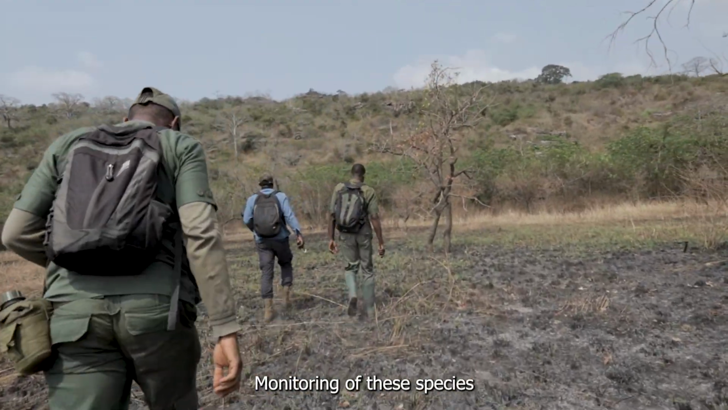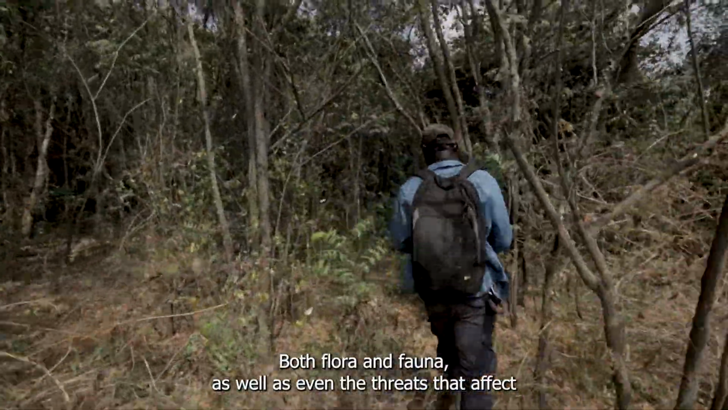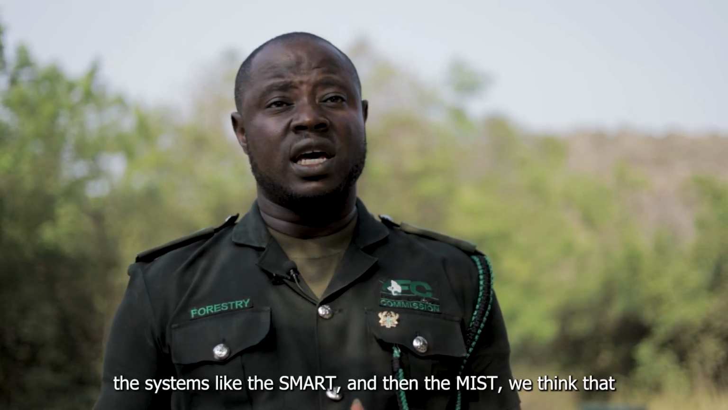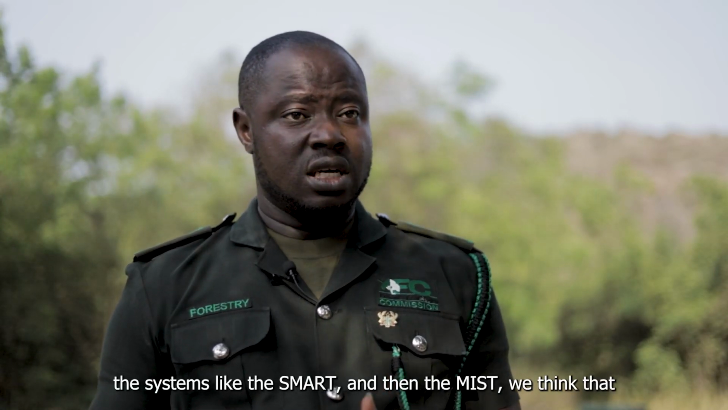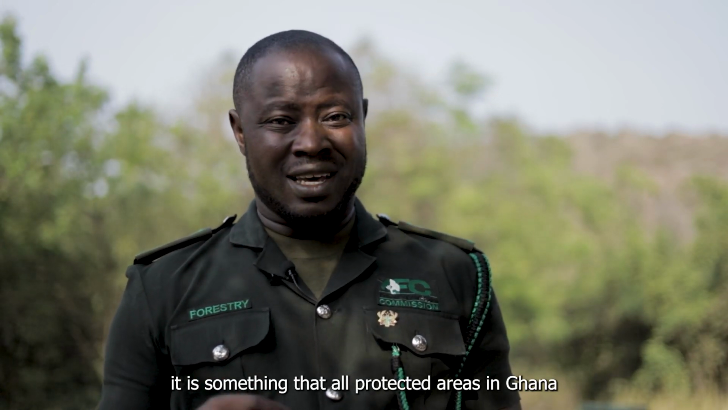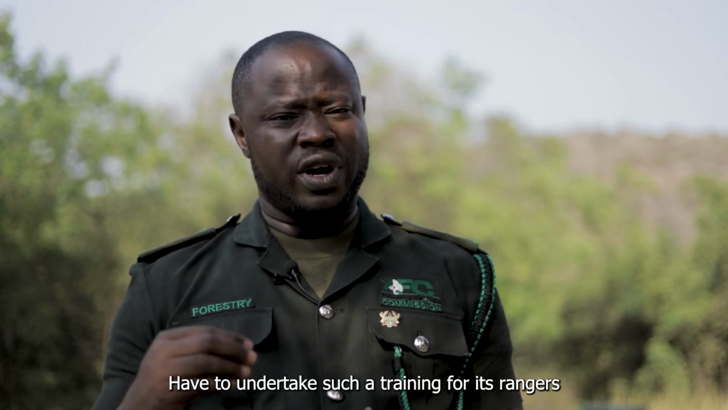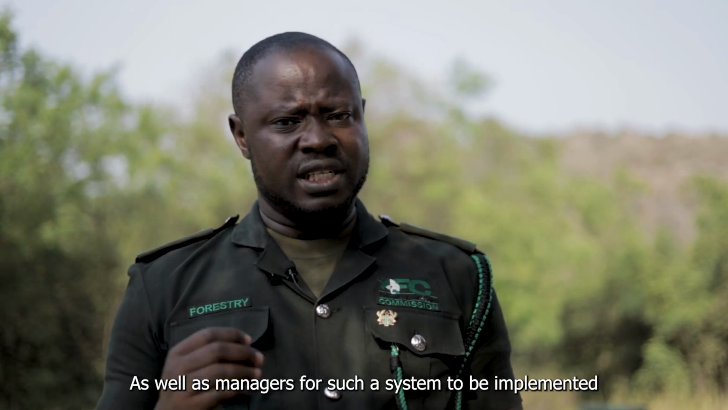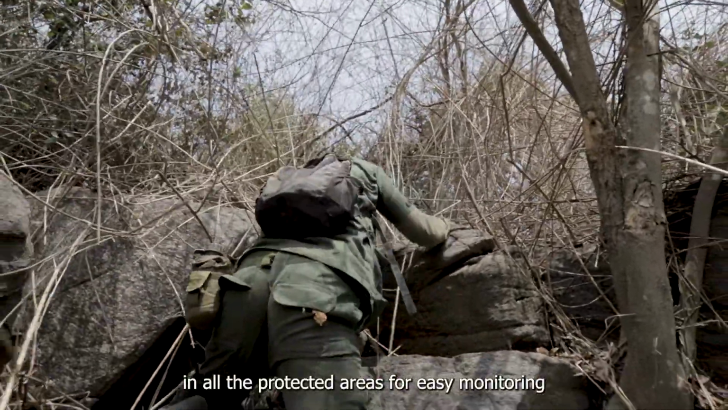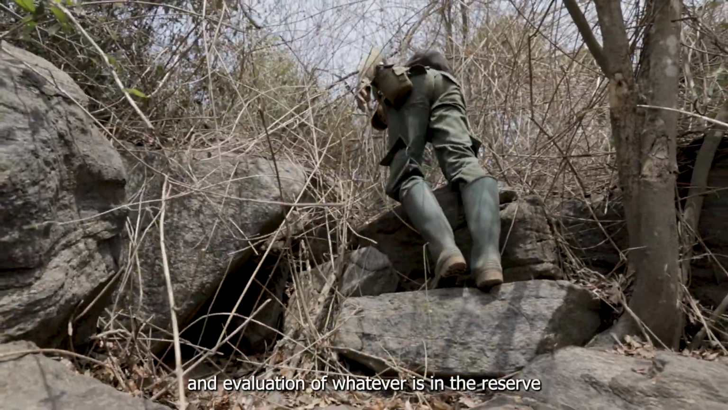Monitoring of these species, both flora and fauna, as well as the threats that affect the management of the park, with the help of systems like SMART and MIST. We think that all protected areas in Ghana have to undertake such training for their rangers as well as managers, for such a system to be implemented in all the protected areas for easy monitoring and evaluation.